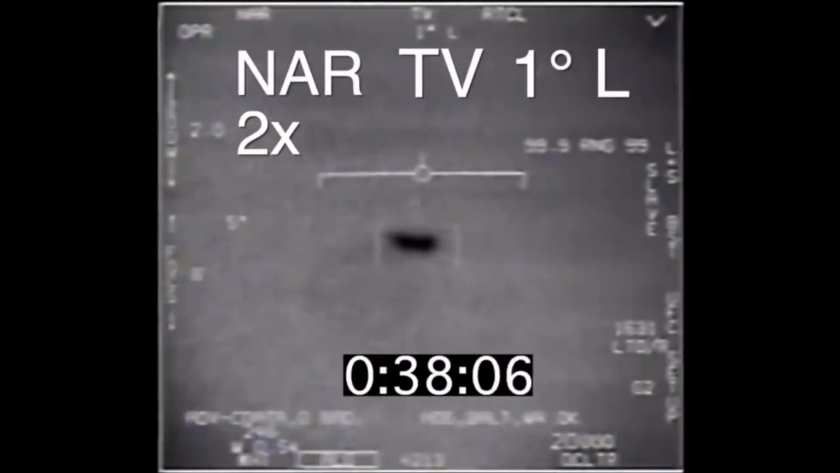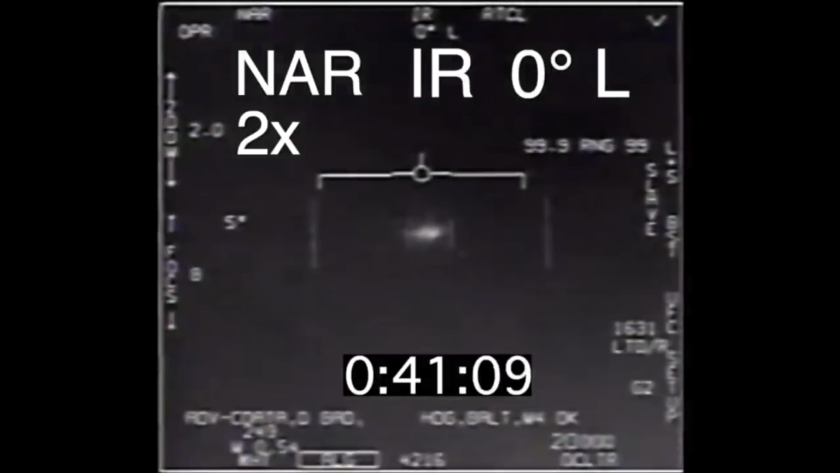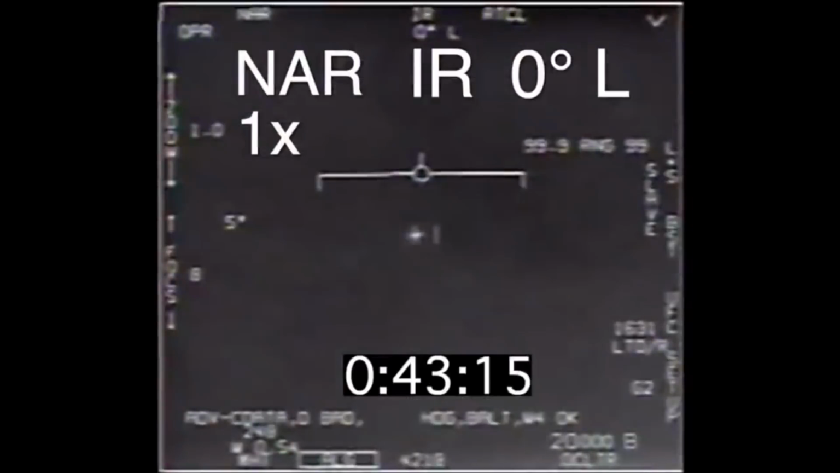So here's what happens in this video. At 0:40.29, there's a lens change from TV mode to IR mode. Lock is very briefly lost. The object goes to the left for a few fractions of a second, and then the camera catches up and the tracking continues. At 0:43.13, there's an interruption of the video. Lock is again briefly lost, a slight leftwards movement, and then we are locked back on again.